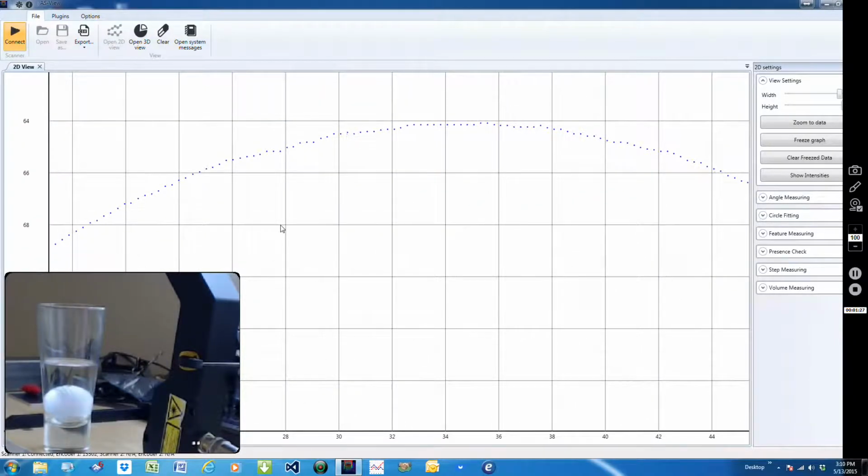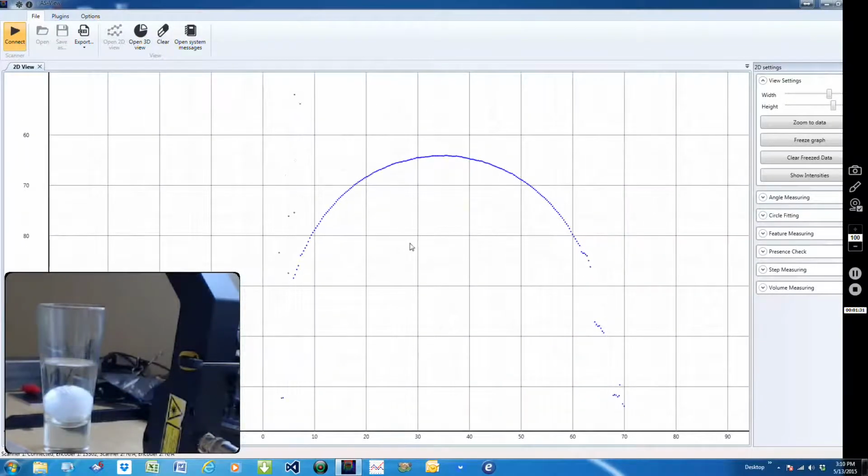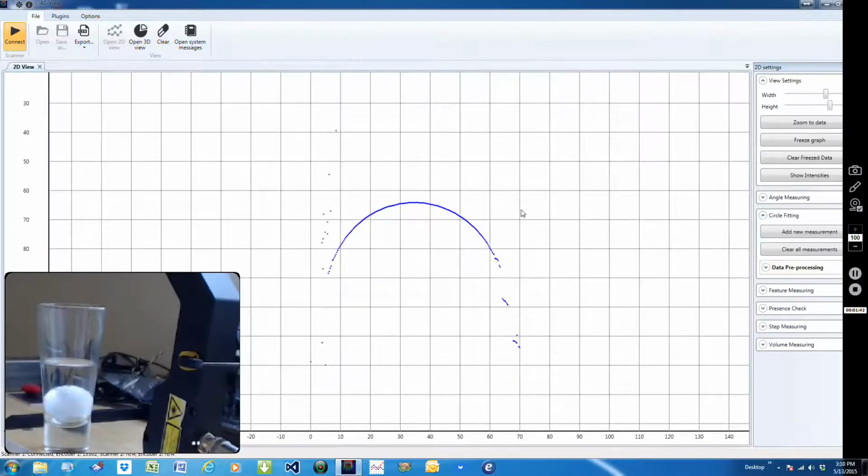So that shows a really easy way that the sensor had no special setup or anything. We're able just to turn it on and start taking measurements. We also have a couple interesting tools that we may want to try to use, which is a circle fit.